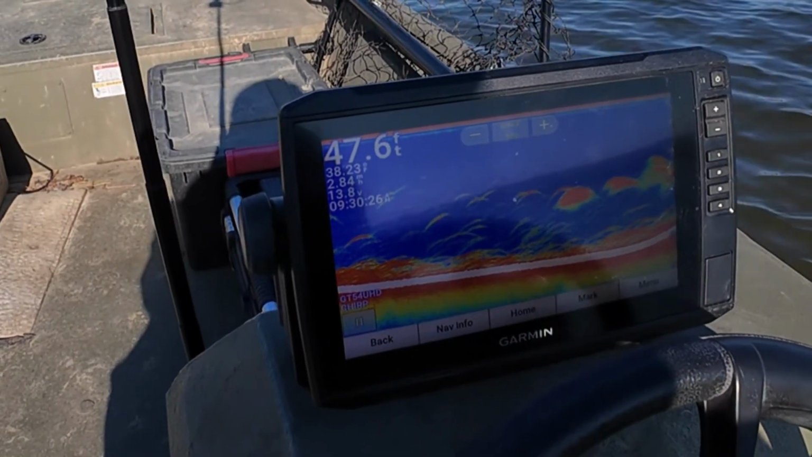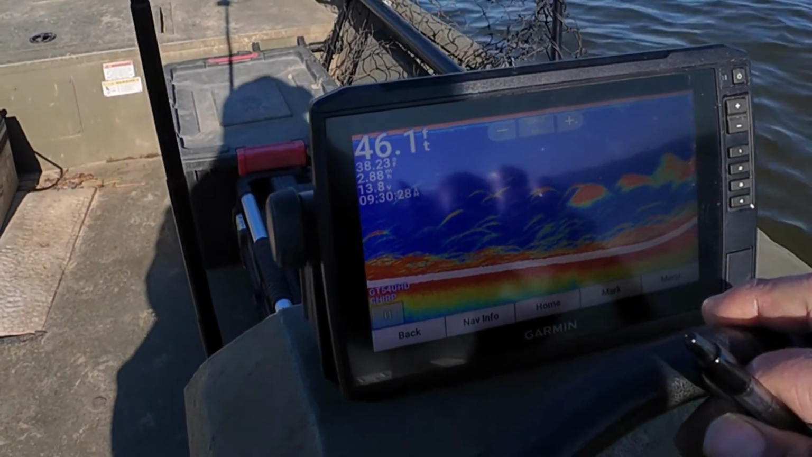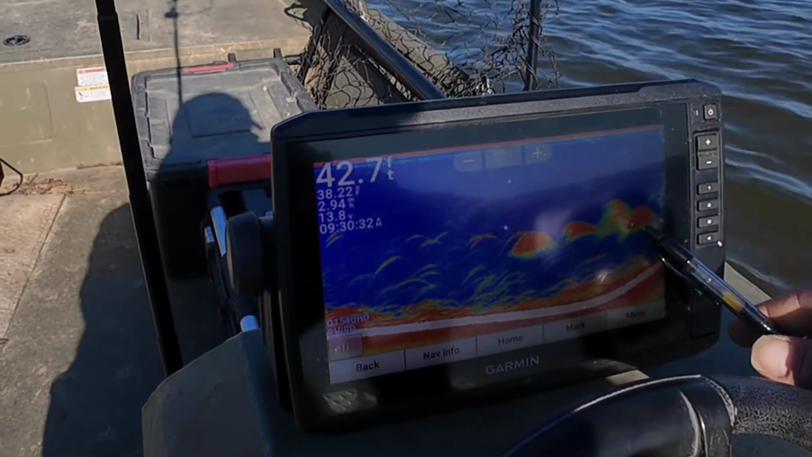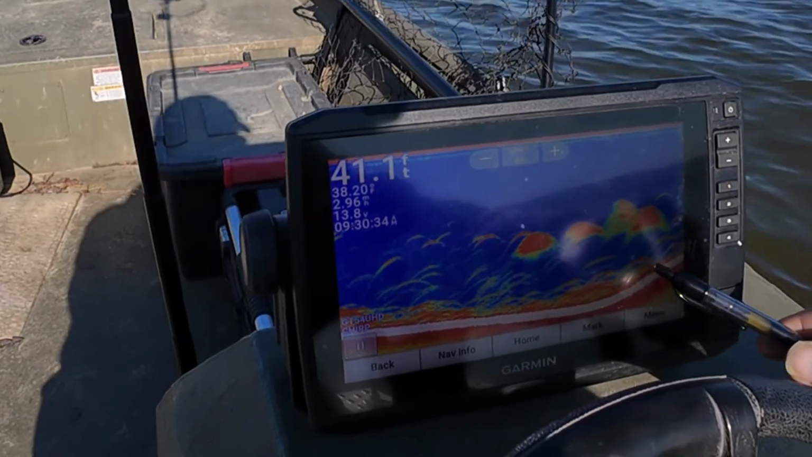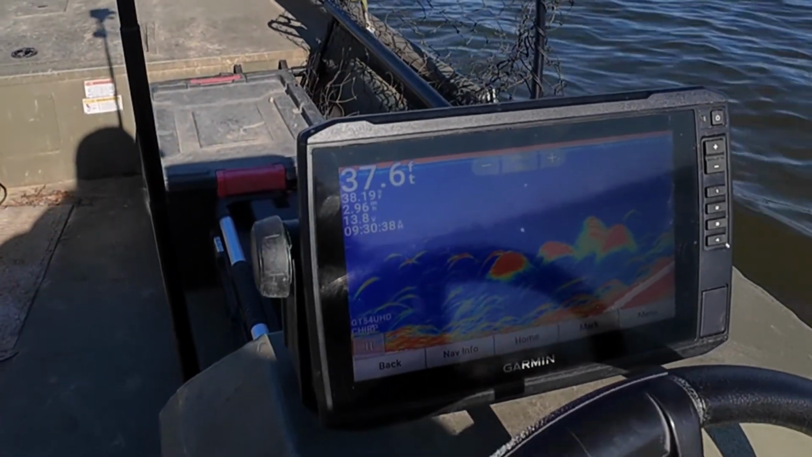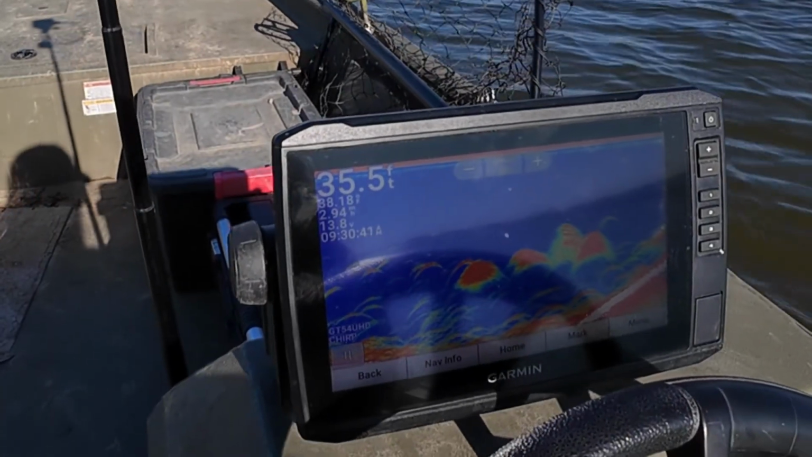So them catfish lay in them shad in the wintertime. Anywhere that you can find them shad like that and fish underneath them like that is a good place to fish. We're probably gonna anchor somewhere.